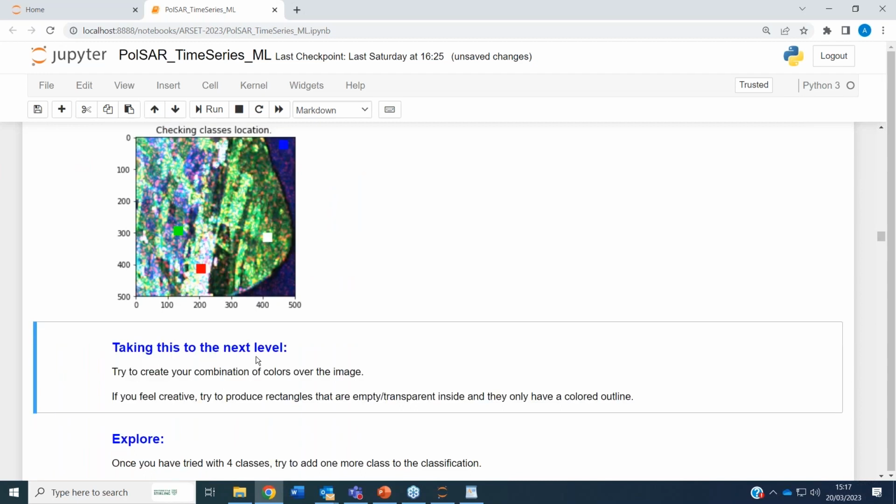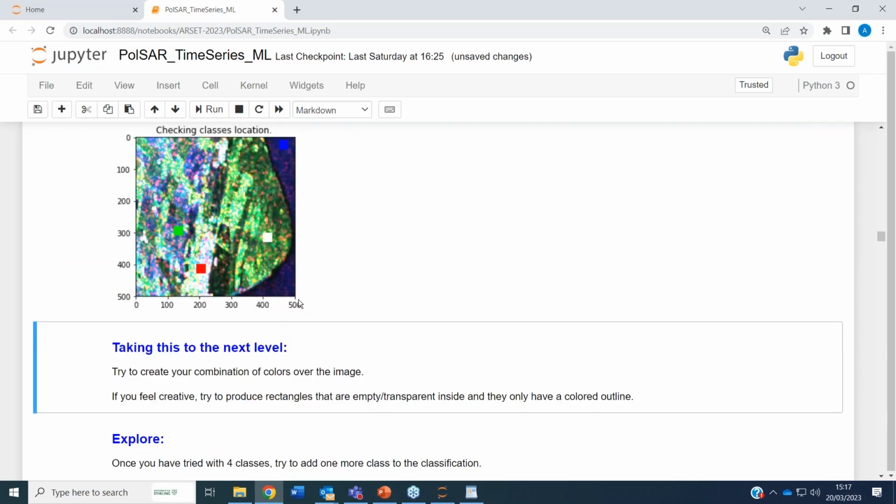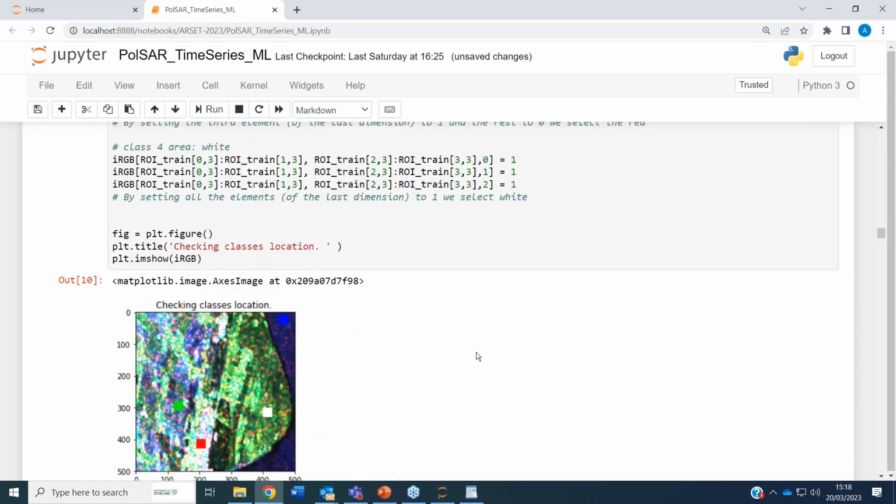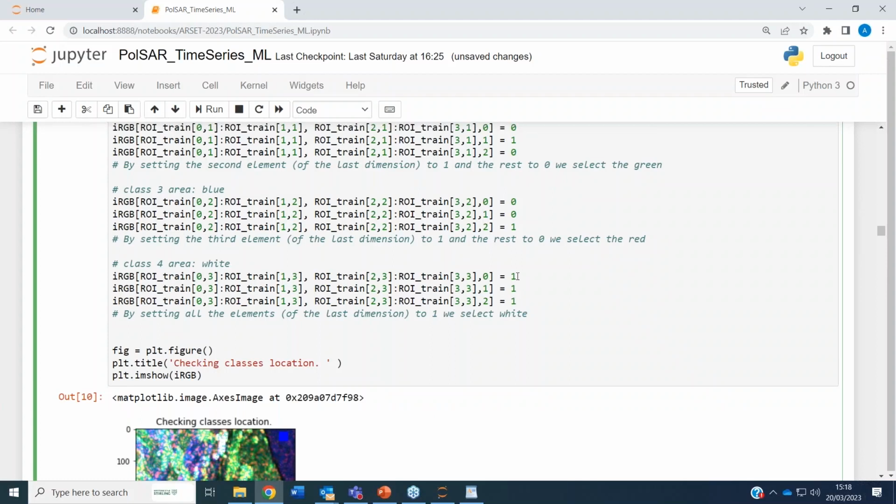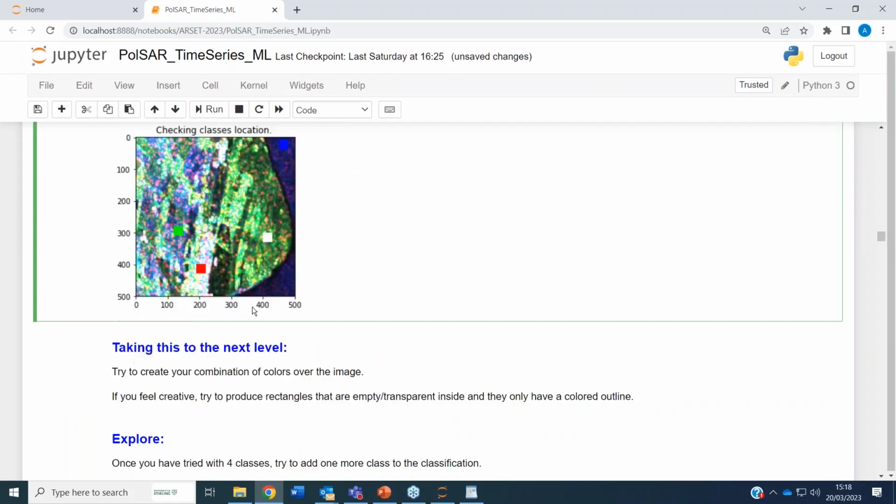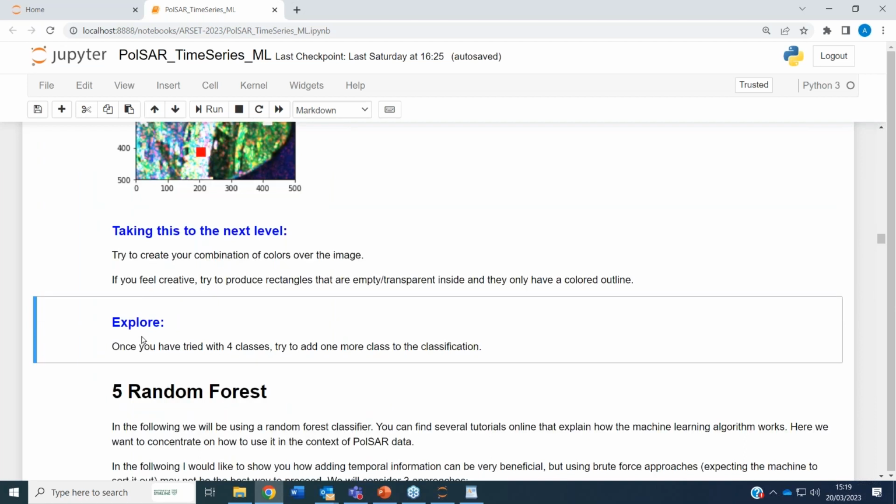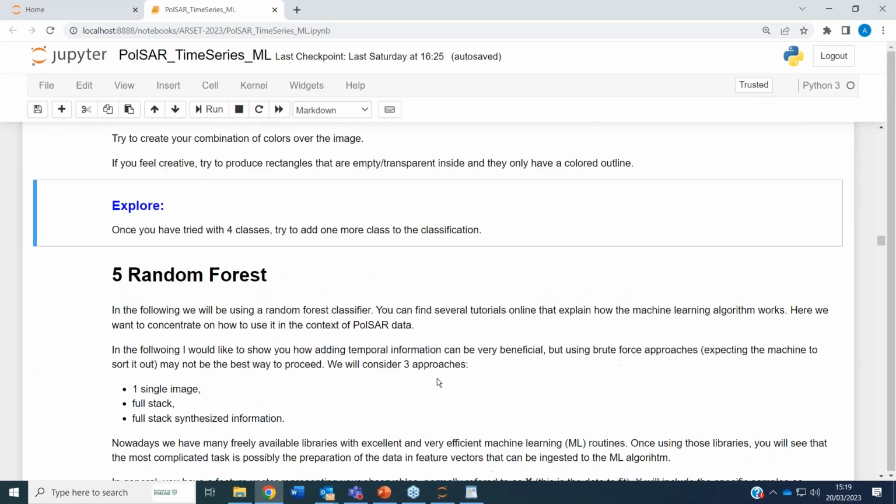And now, taking this to the next level, if you want to add more classes, or if you don't like to use these three colors, you can try to use different combinations of weights for each color to obtain other colors. You can get purple, you can get yellow, whatever you want. So try that if you want. Another thing you can try after you run this code first is to find different classes, or select a different area of interest, or add a new class, and see how your classification proceeds.